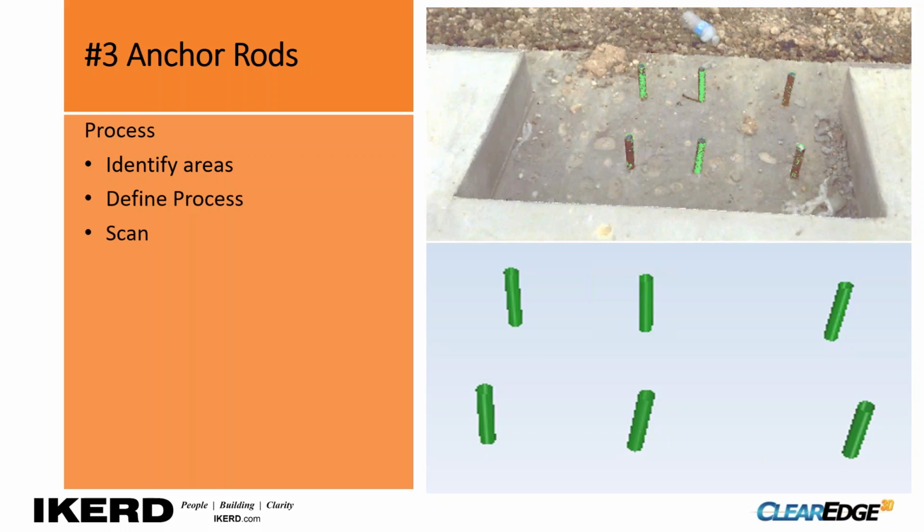In this case, we're laser scanning with a sufficient amount of density, using a scan to BIM tool to do the extraction after we do the registration.